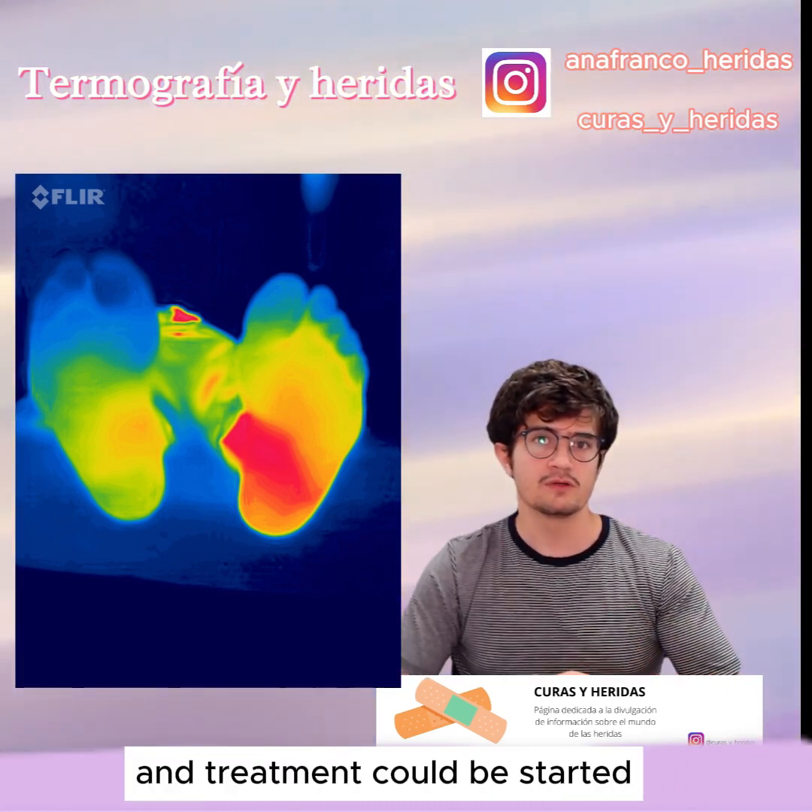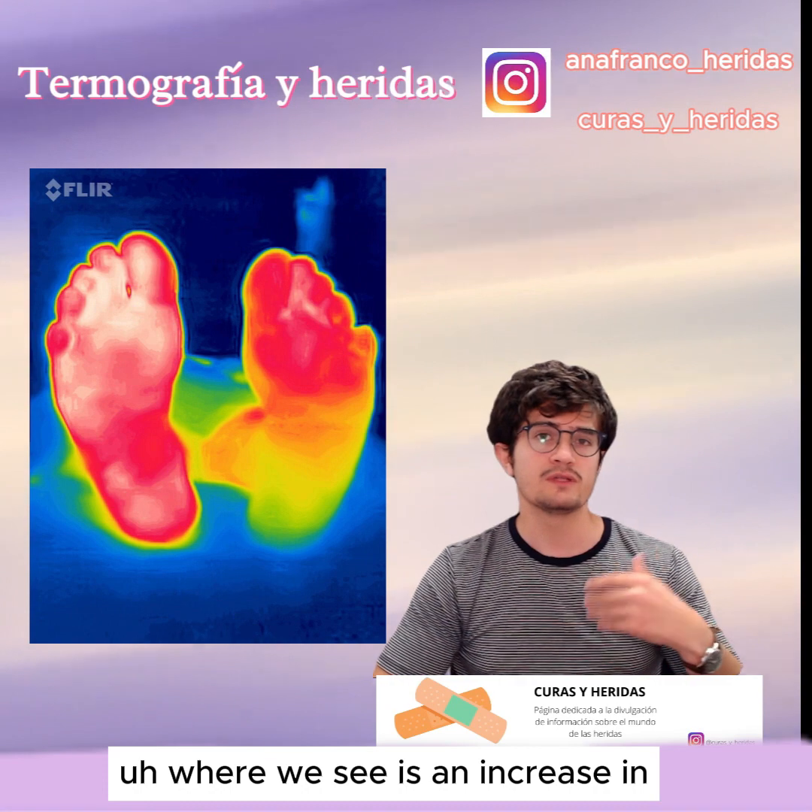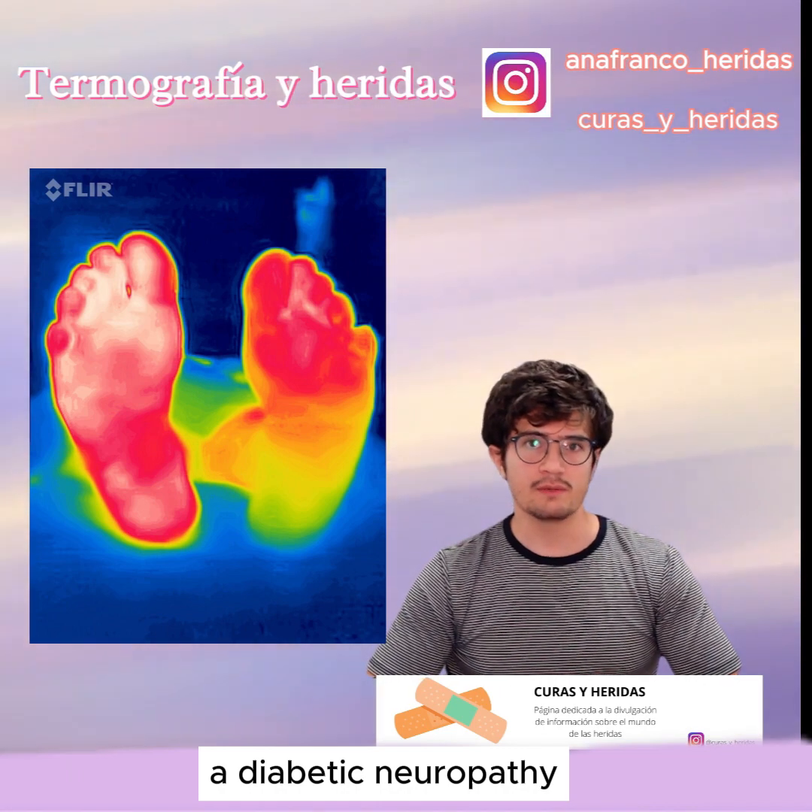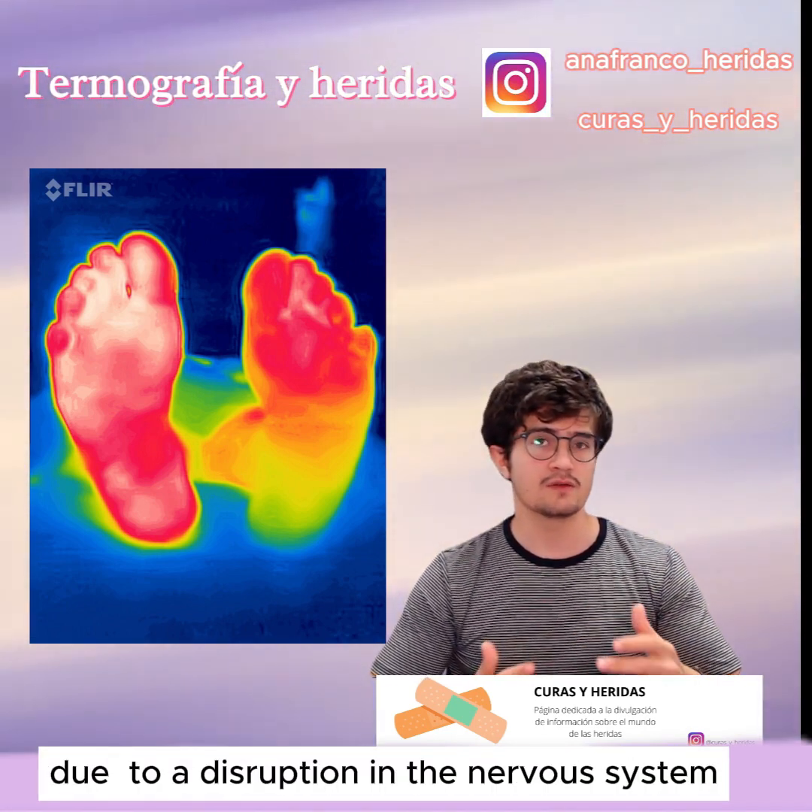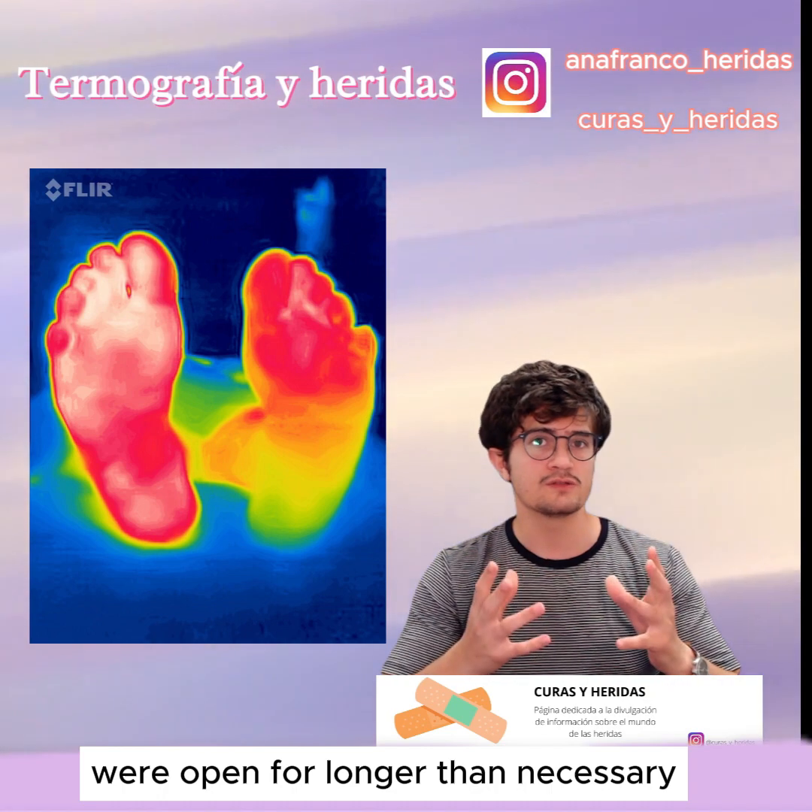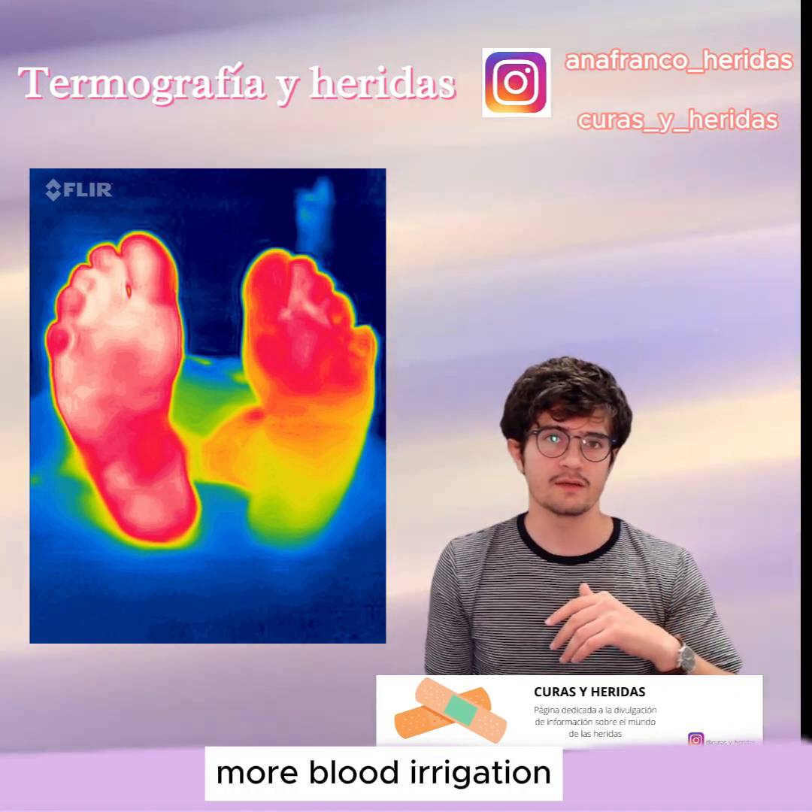In this other case, for example, it is a diabetic patient, and conversely, what we see is an increase in temperature in the distal area of the limb. And this is due to a neuropathy, a diabetic neuropathy. What happened in this case is that, due to a reaction in the distal zone of the leg, the arteriovenous shunts were open for longer than necessary. And that's why the temperature was also rising, with more blood irrigation at the same time.